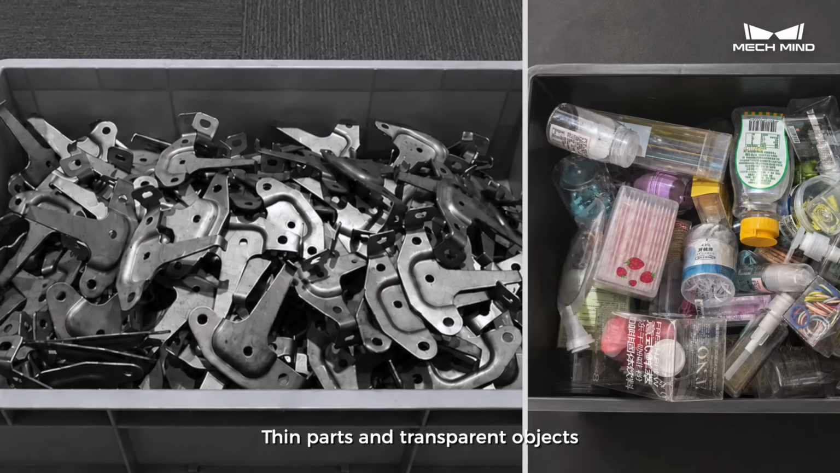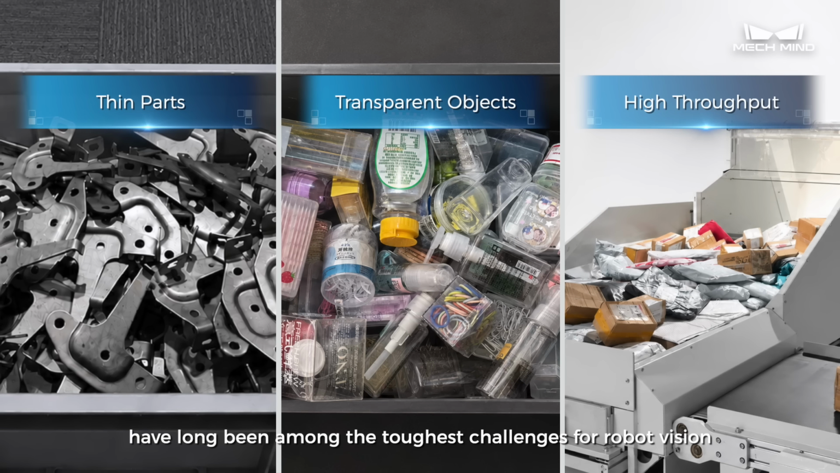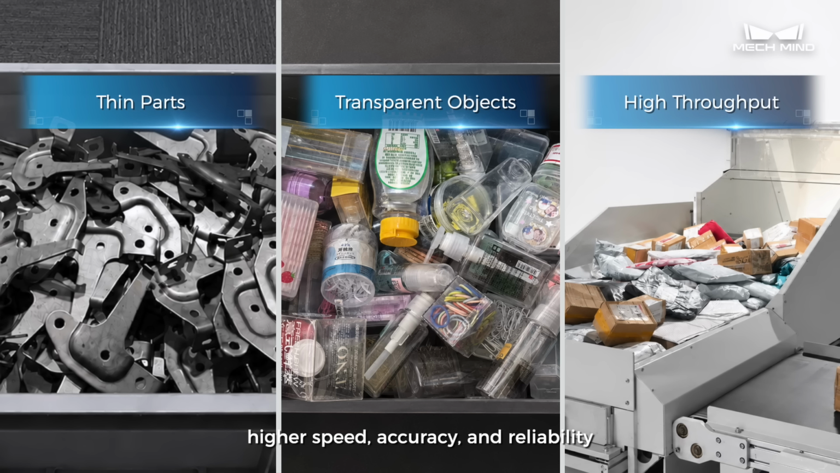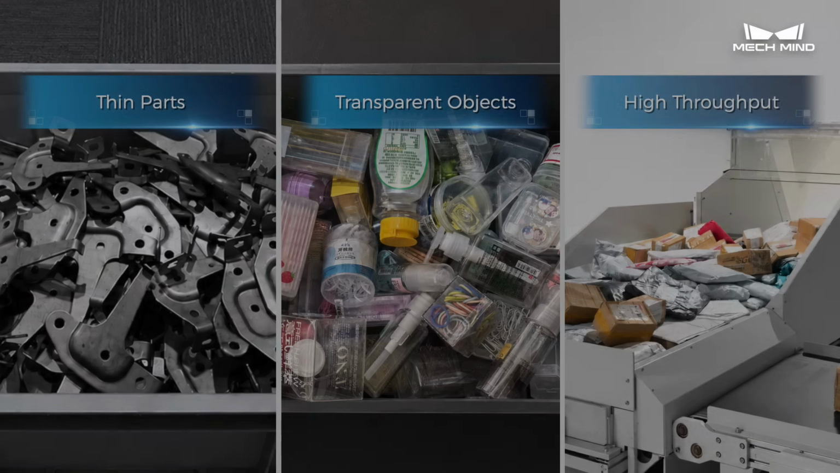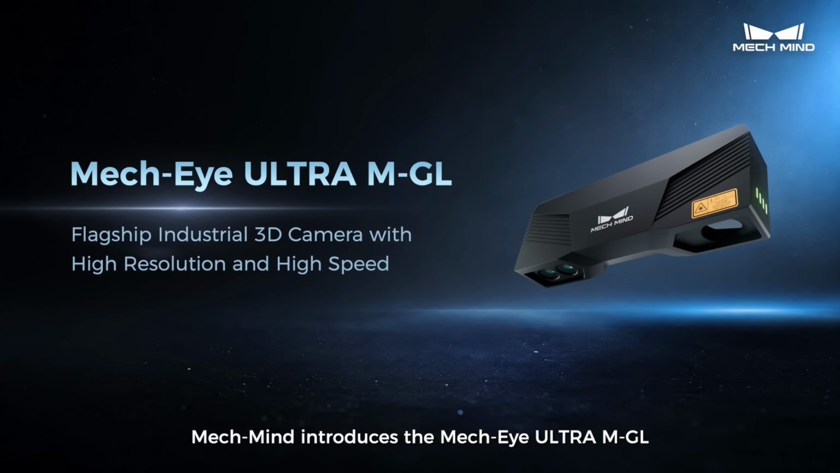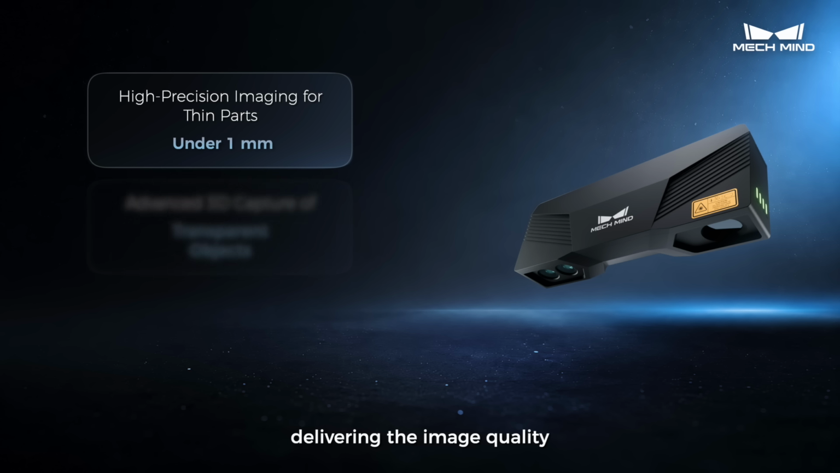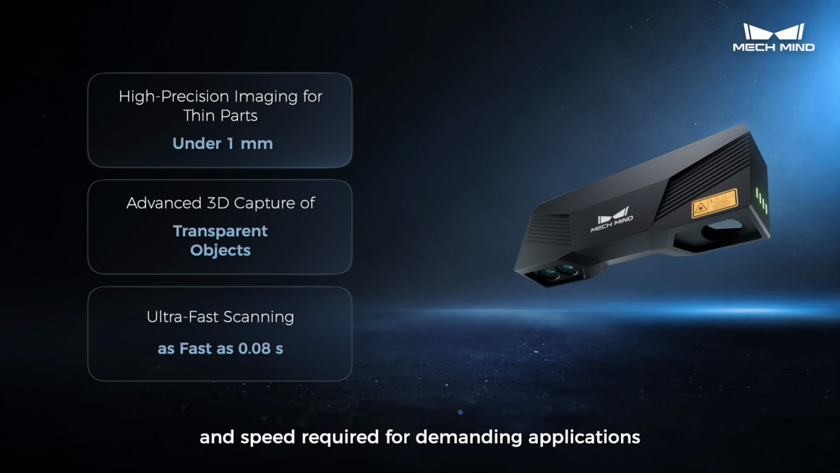Thin parts and transparent objects have long been among the toughest challenges for robot vision, while faster production lines continue to demand higher speed, accuracy, and reliability. To overcome these challenges, Mech-Mind introduces the Mech-Eye ULTRA M-GL, our flagship industrial 3D camera, delivering the image quality and speed required for demanding applications.